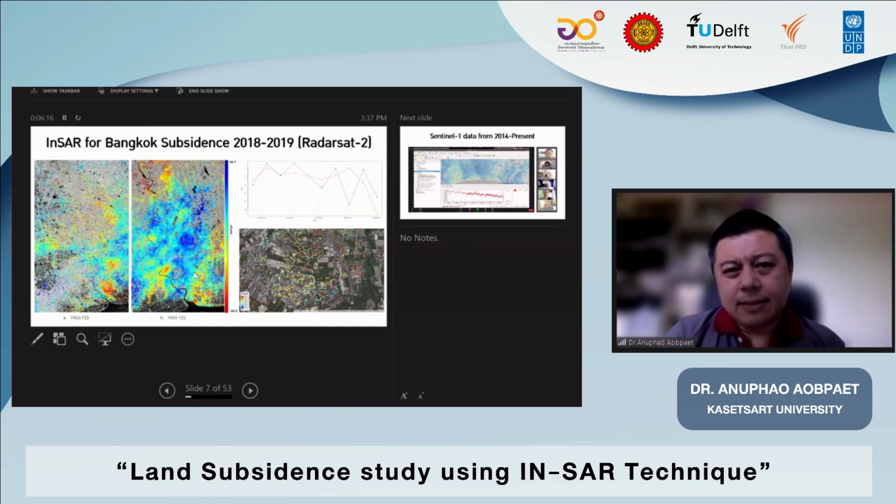Even though we knew at the time that we had the Sentinel-1 data, our knowledge and our model to work with Sentinel-1 was still really difficult for people to do. But anyway, we got the result at the time.